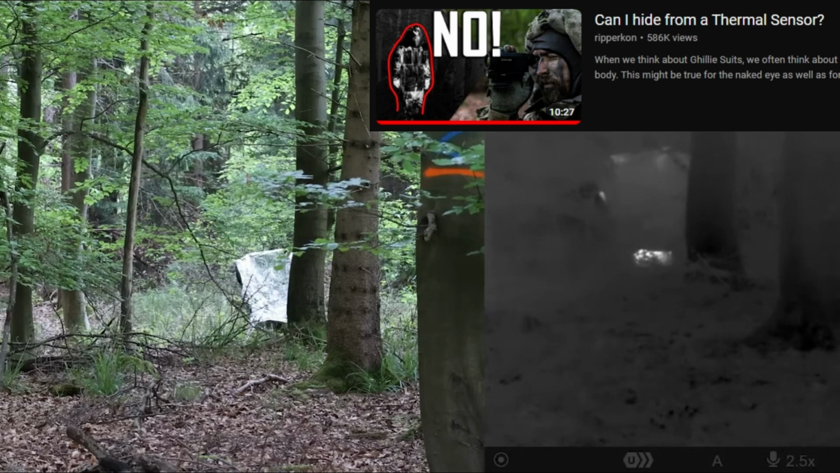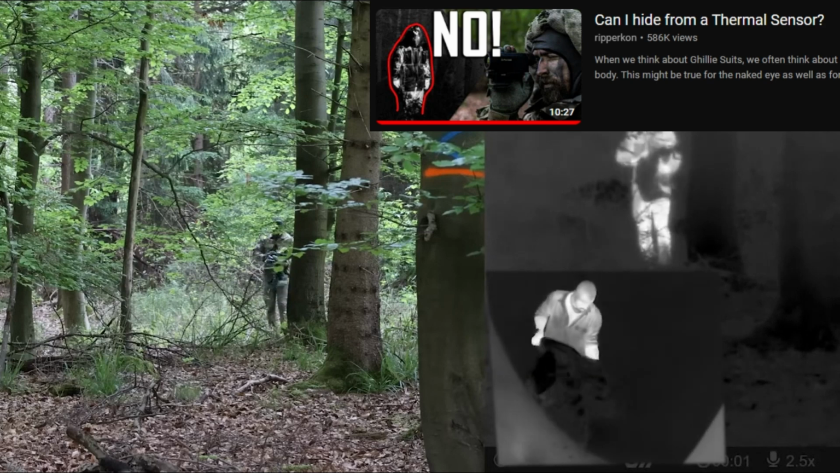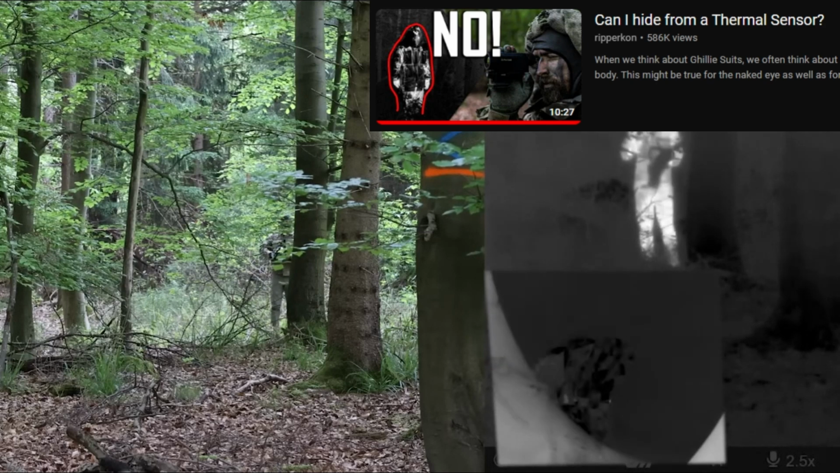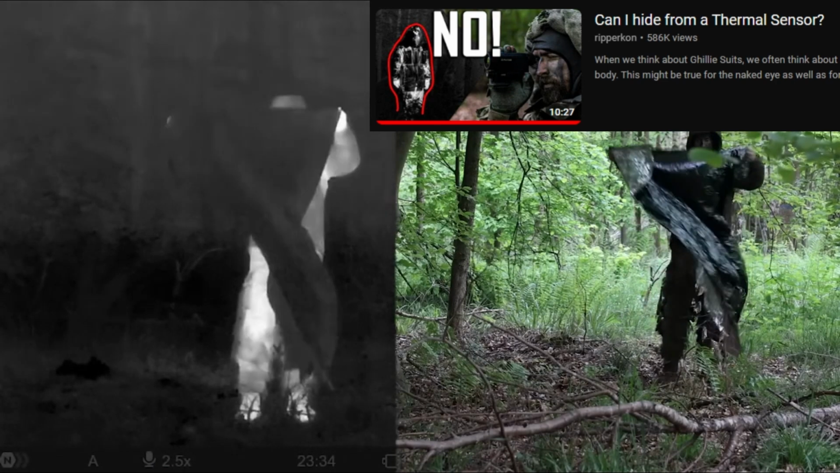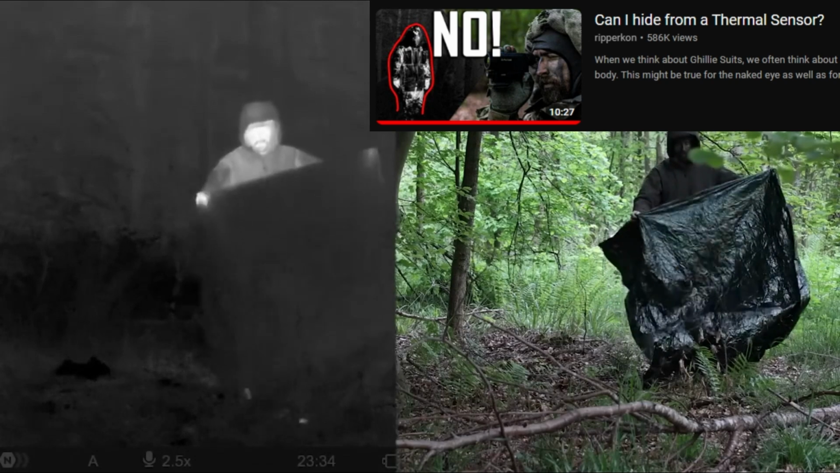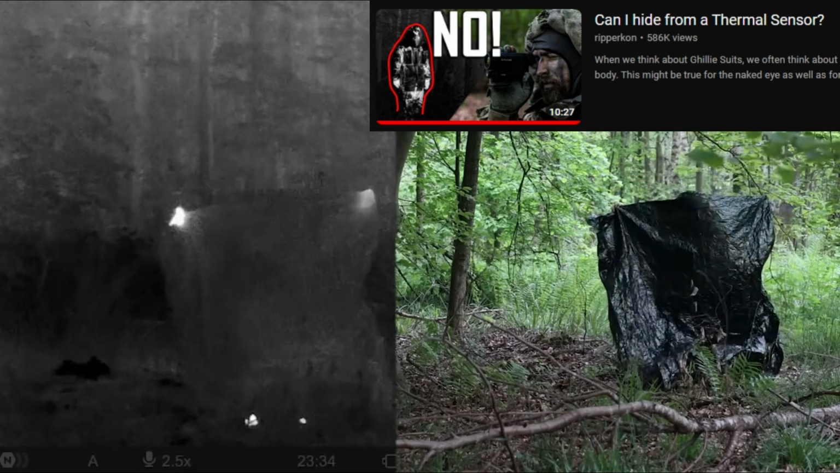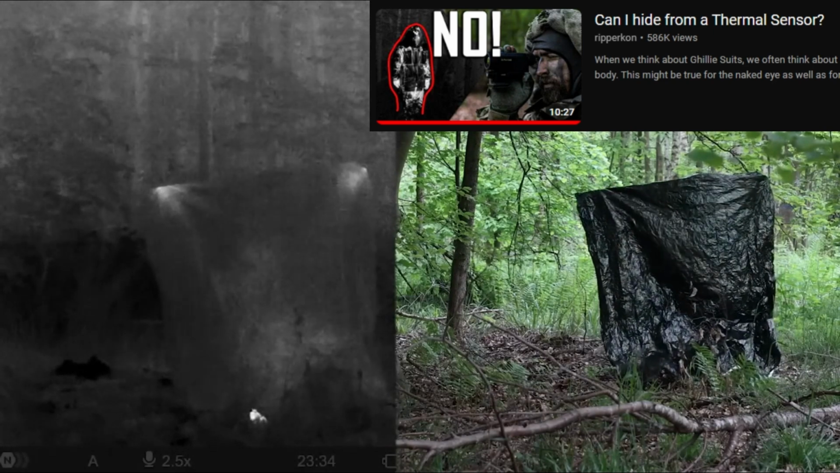When you have clear sky above you, it can be super black and super white and give away your position, but all in all, it will hide your signature. But again, as soon as you touch the material, it will heat up and you can see the heat signature again, but still hiding the signature quite well.